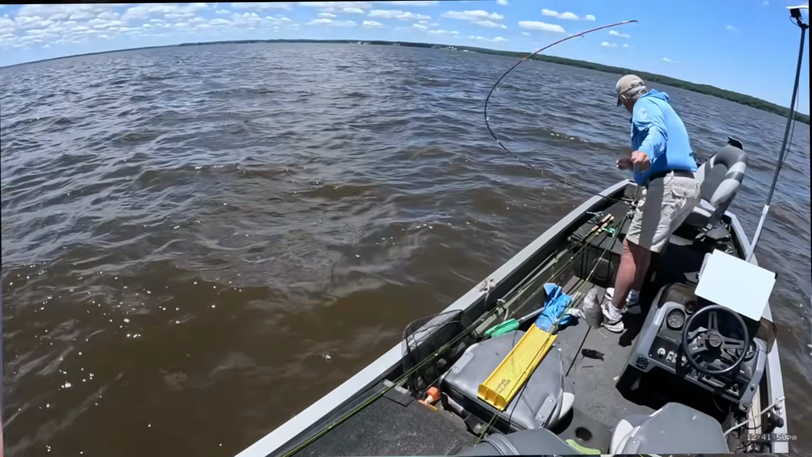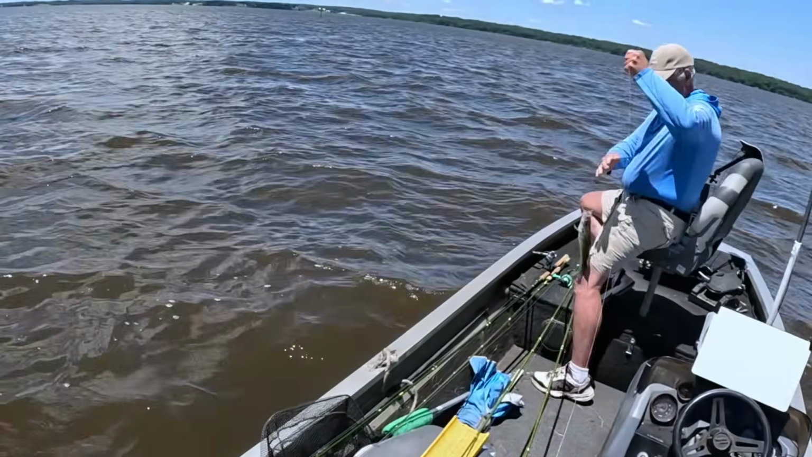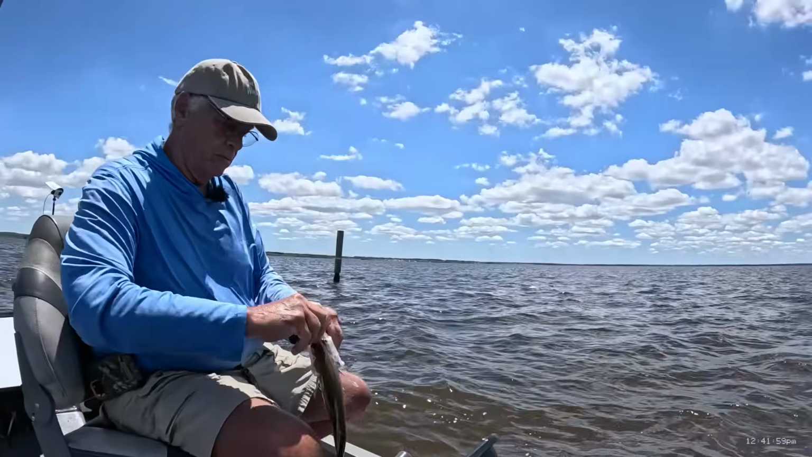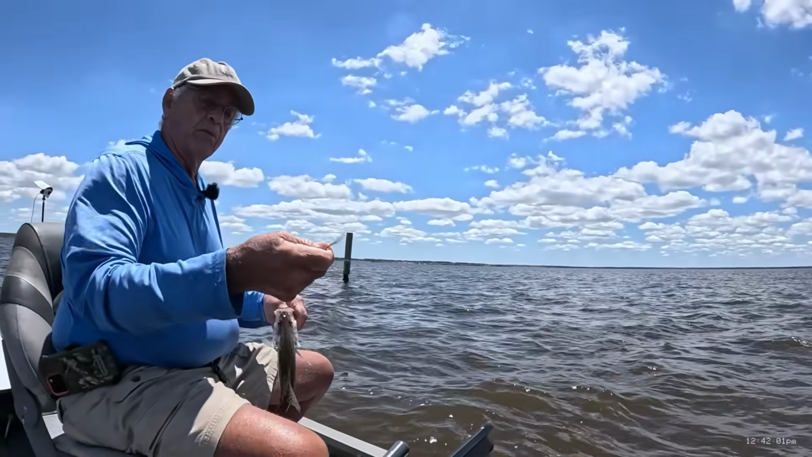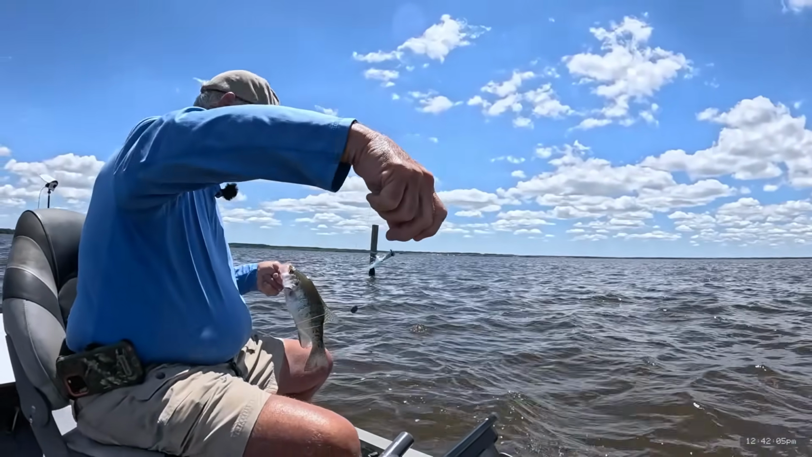Real, look, too dang short, I'll tell you that. Oh, yeah, that was on the Blue Thunder. They really going after them hair jigs today.